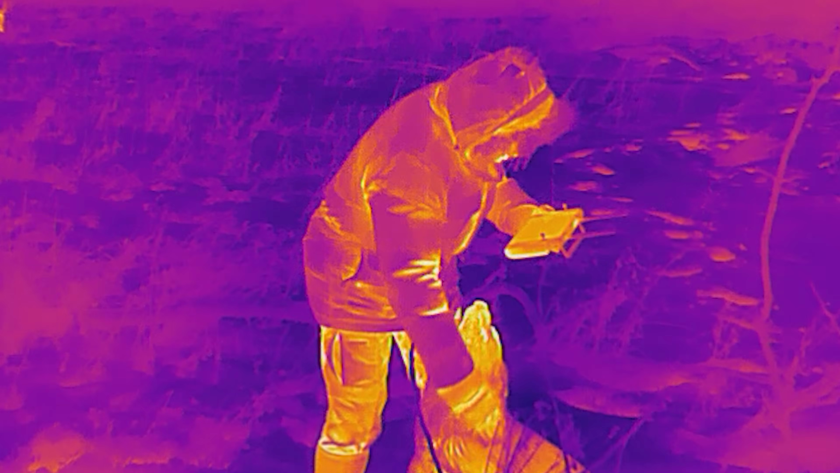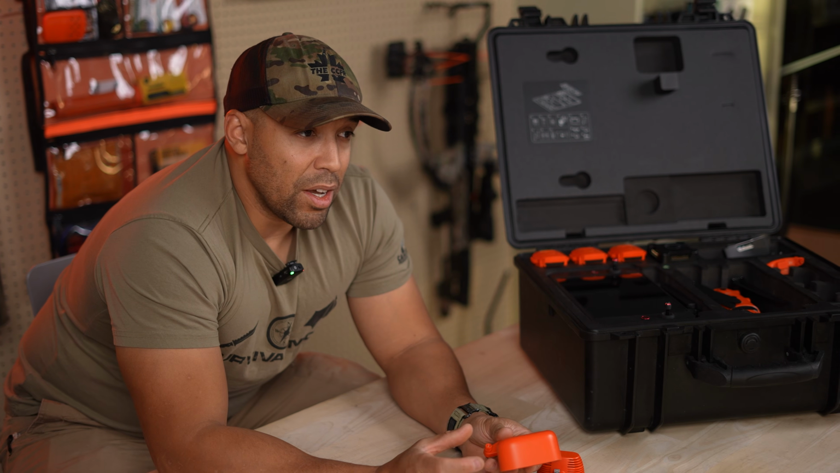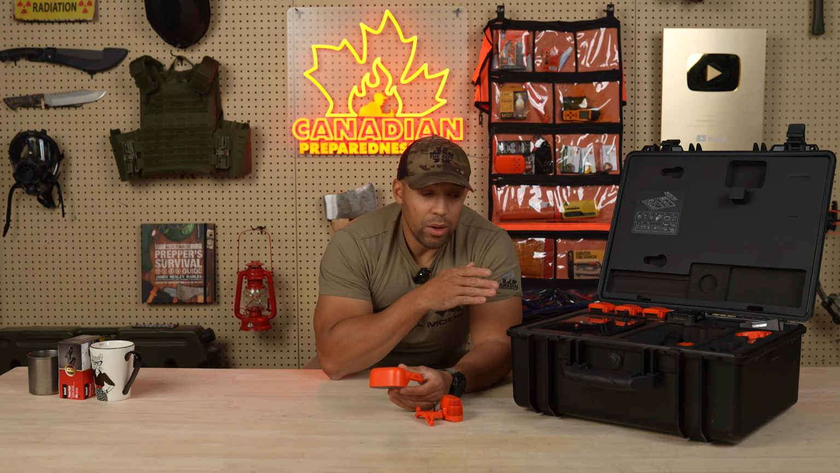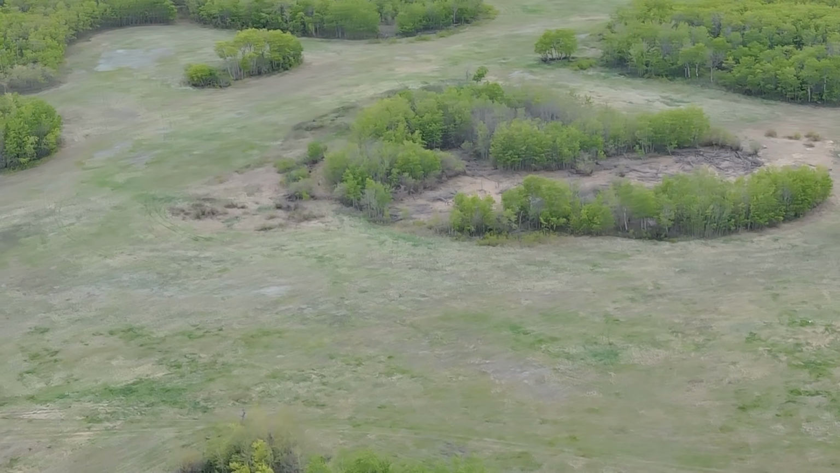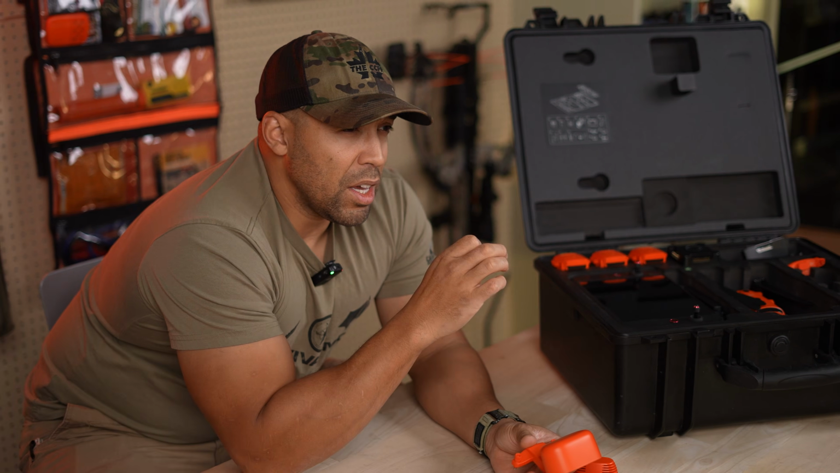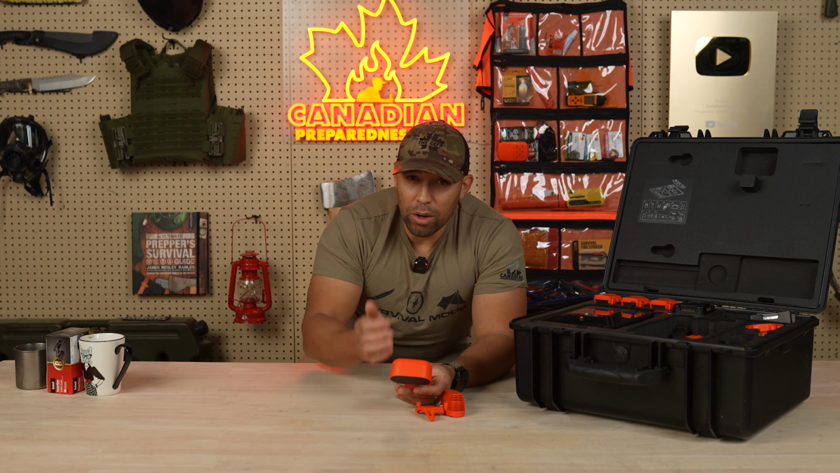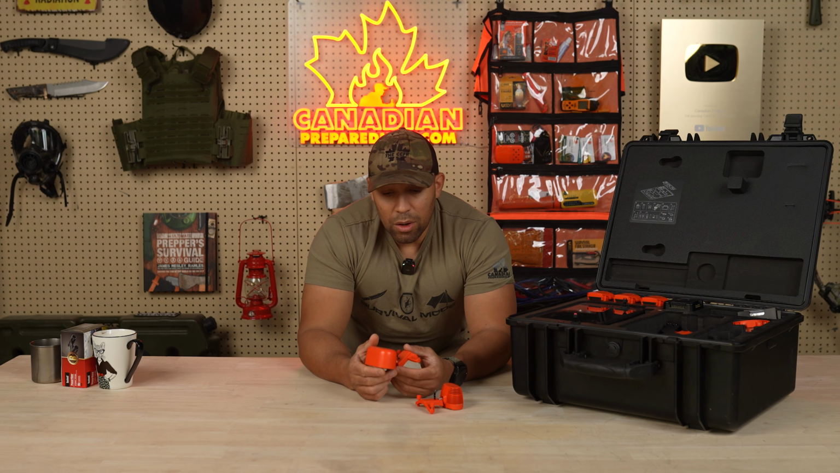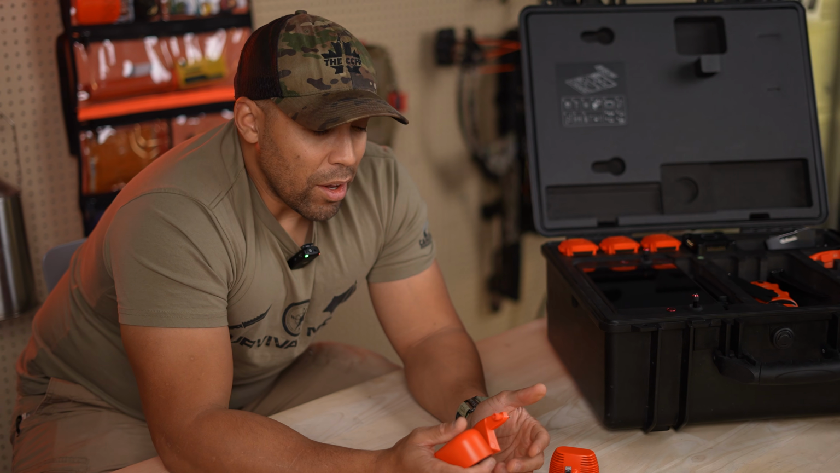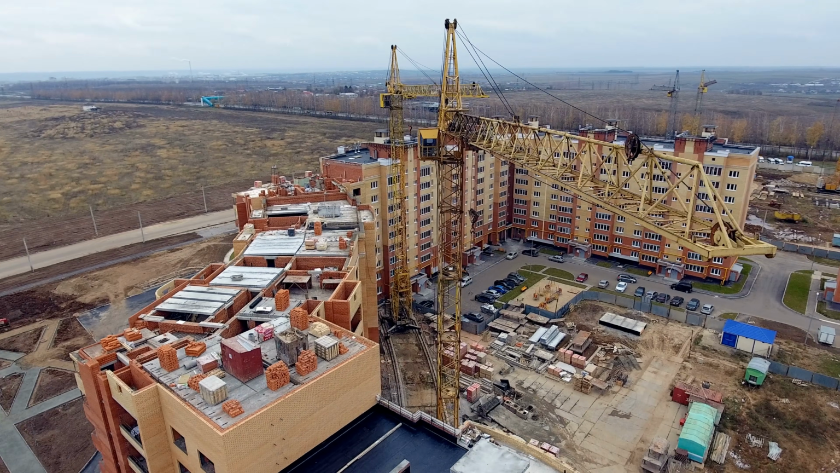There's also an RTK module, and the RTK module is going to allow you to get very precise GPS measurements down to the centimeter. So as it stands right now, if I were to tell this drone to come home, it would probably be accurate within a few feet. If you have the RTK accessory on there, it's going to be almost exactly where it launched from. That's where it's going to land. So that's a cool feature. That costs around 800 bucks. I don't think I have a lot of use for something like that, but it's there if you need it, mostly for industrial applications once again.